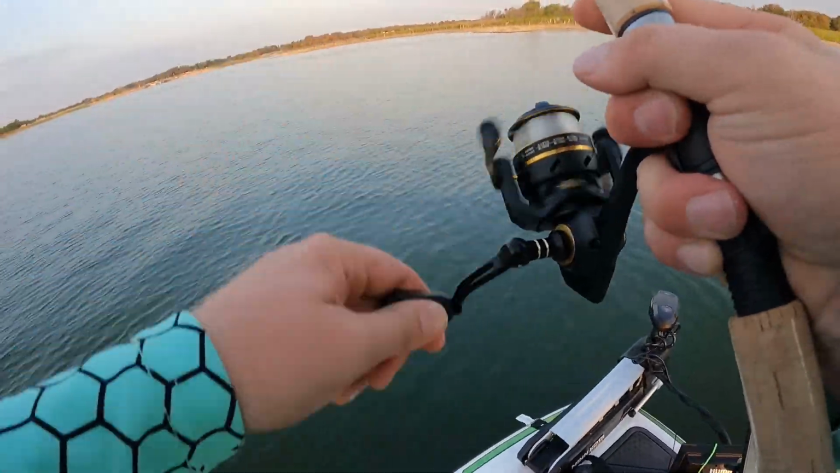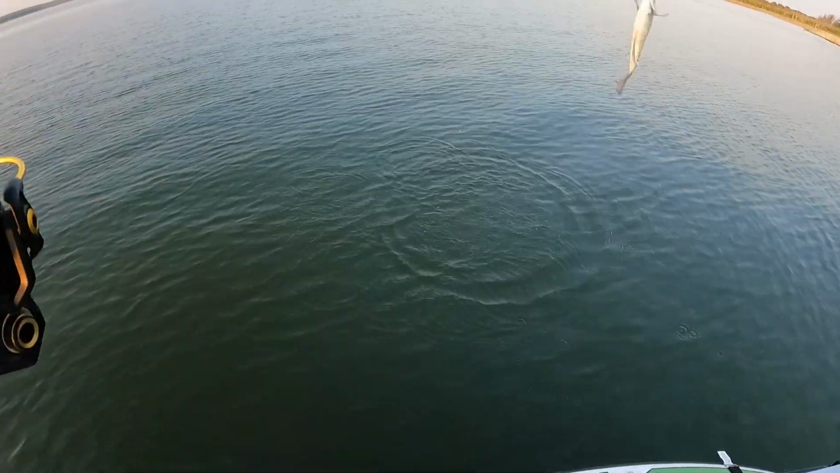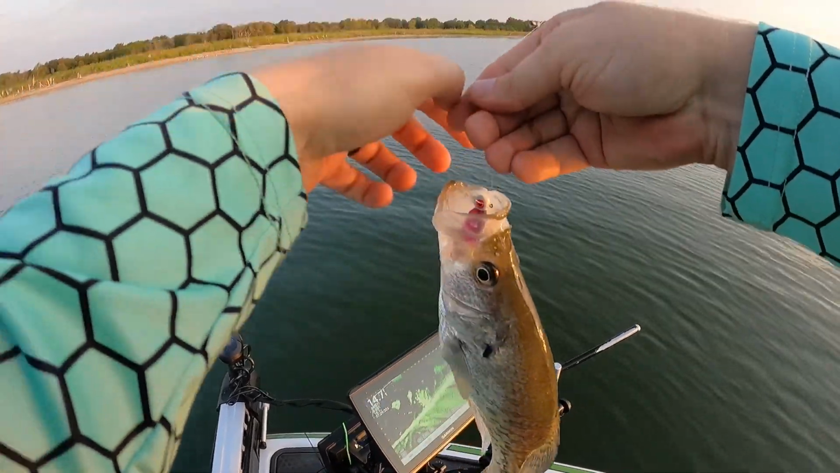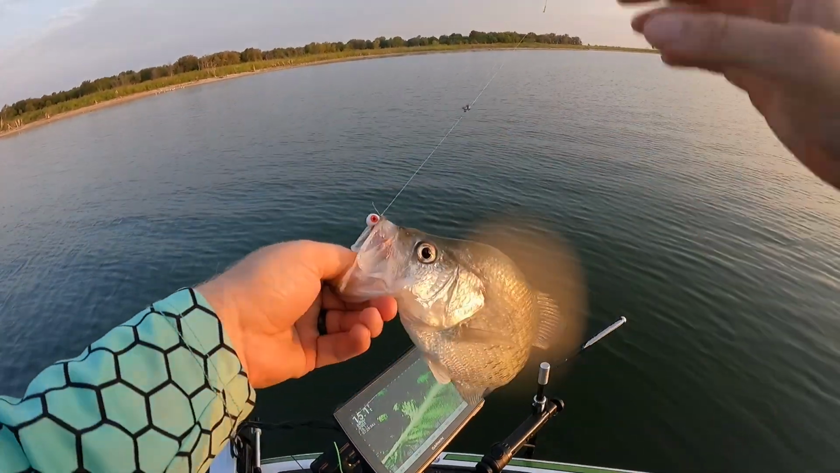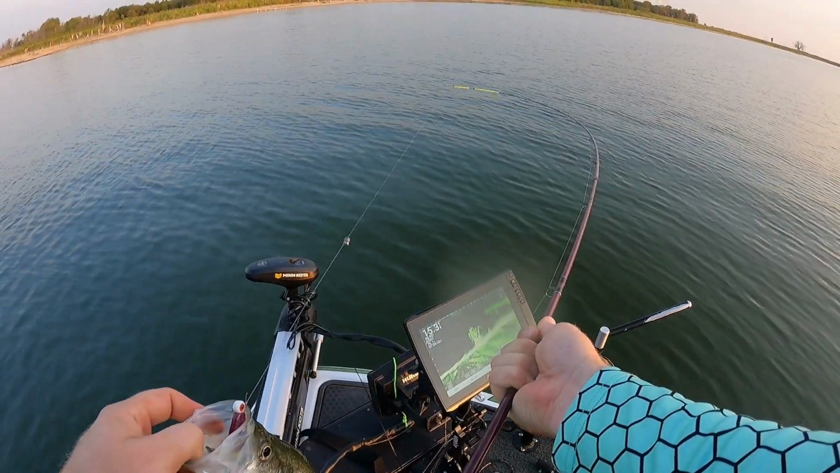Got him. Oh, there we go. Watched him walk all the way out with it, and he's a dandy. Woo! There it is, man. I pulled him off, so I came across the pile, came out. How about the flex on that pole, though? Look at that. Look at the flex on that pole.